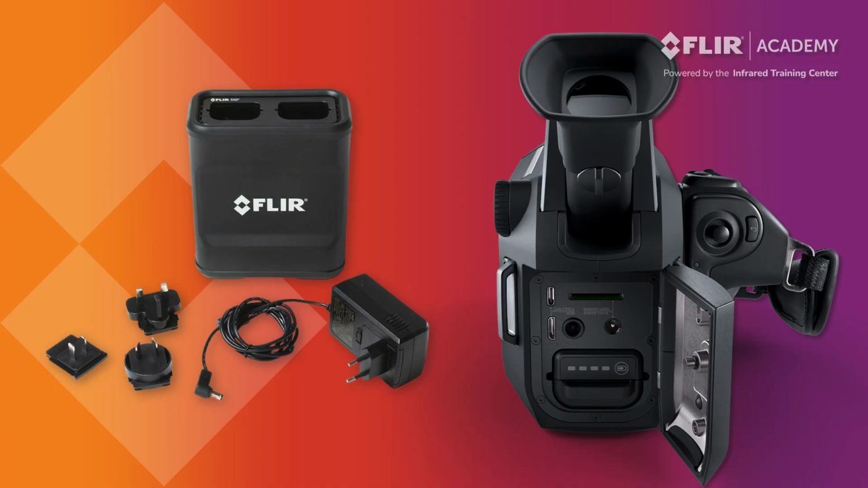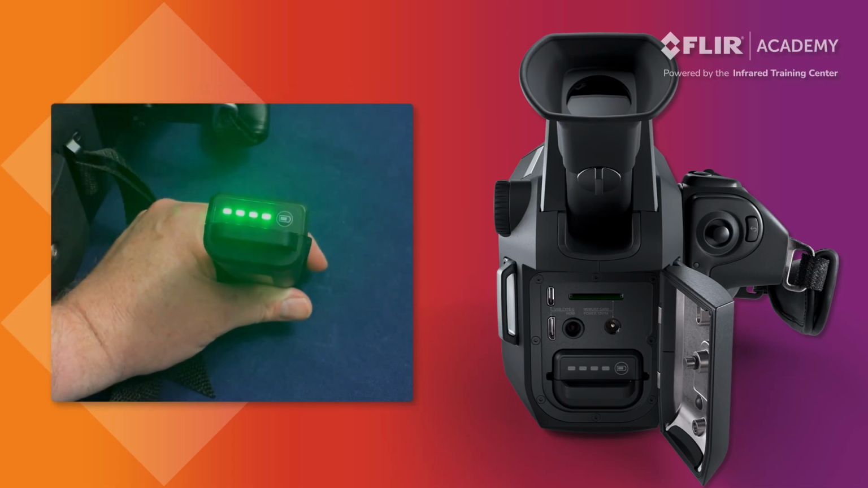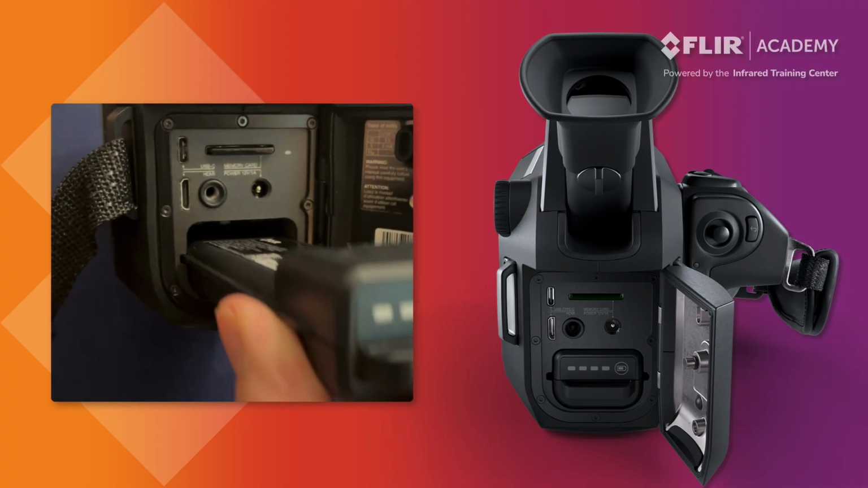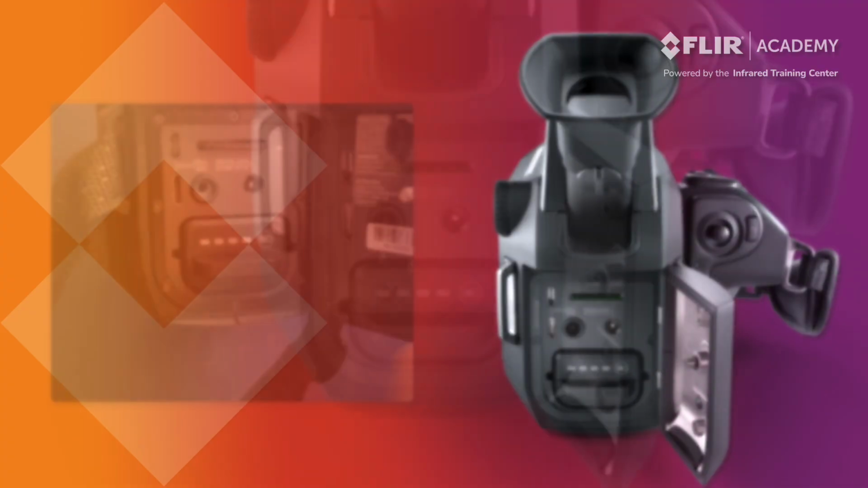The FLIR G series comes with 2 batteries and a 2-bay charger compatible with all models. On all ATEX certified cameras, the battery compartment is accessed using the Torx tool provided with your thermal imager. Check the charge level by pressing the charge indicator located on the end of the battery before inserting it into the camera. To insert a fresh battery, slide it into the compartment with the contacts facing upwards. Remove the battery by simply pulling it out.